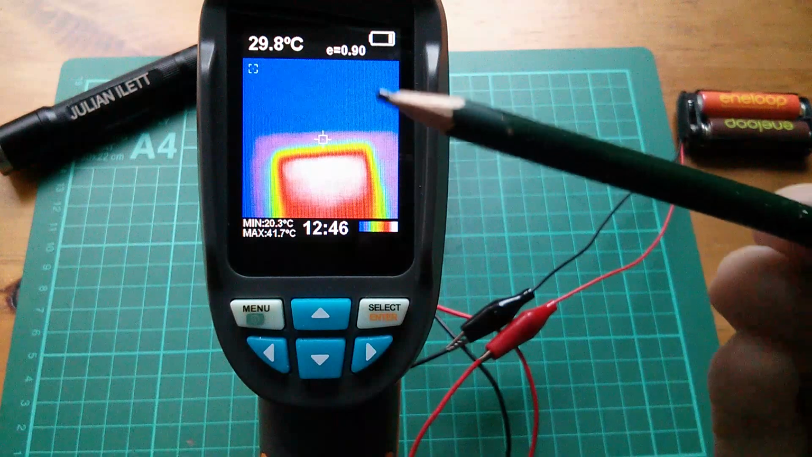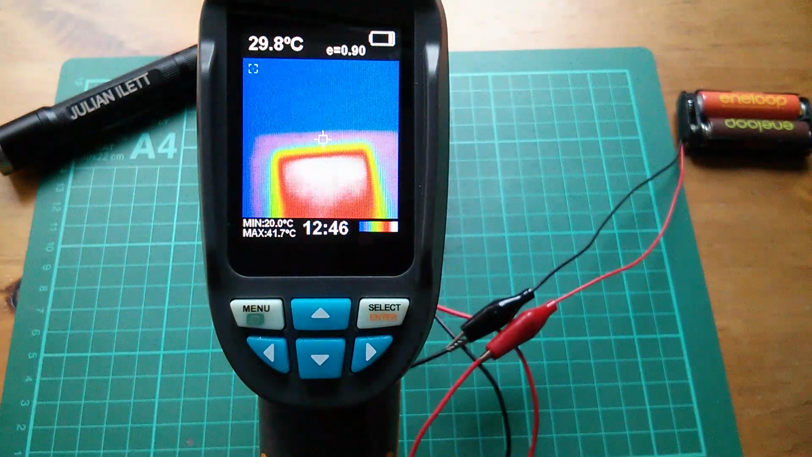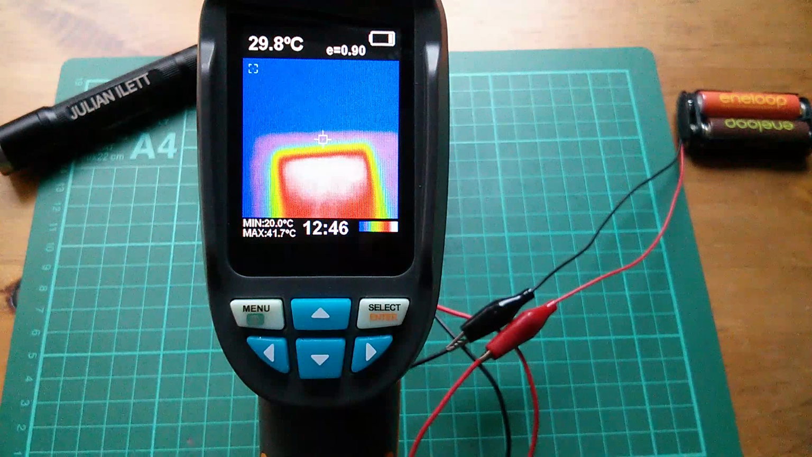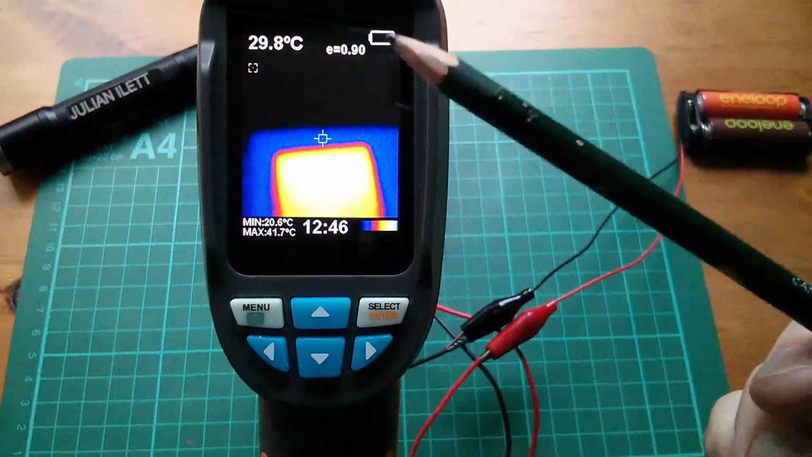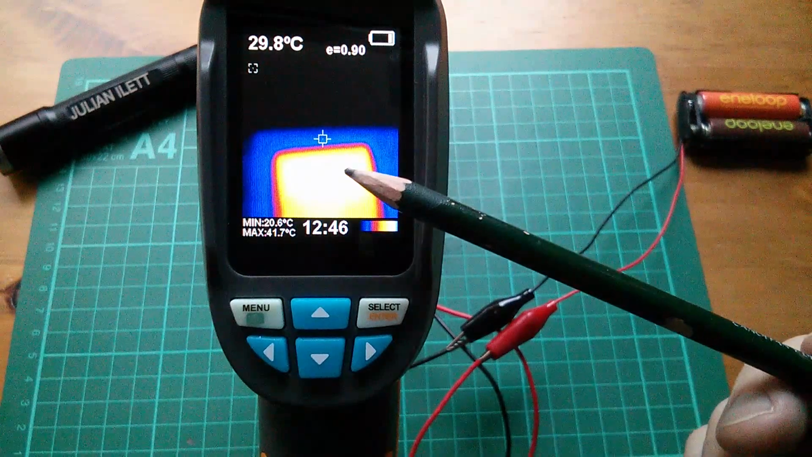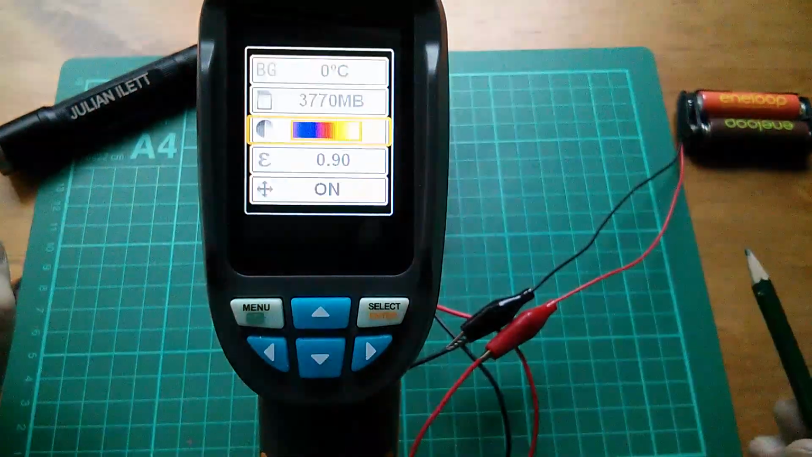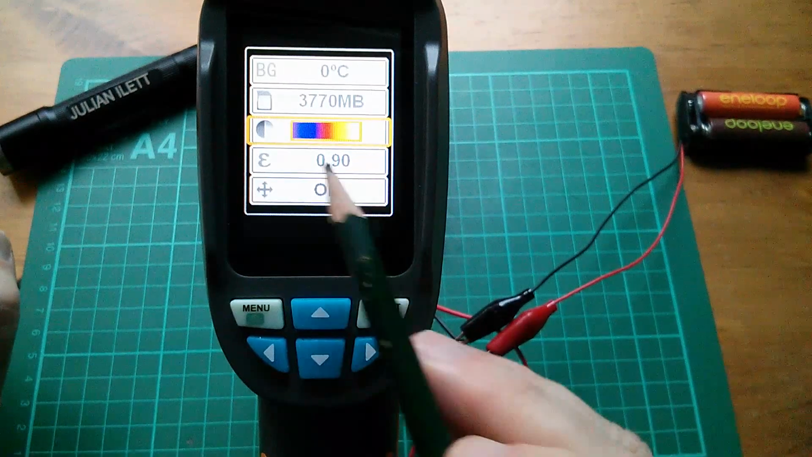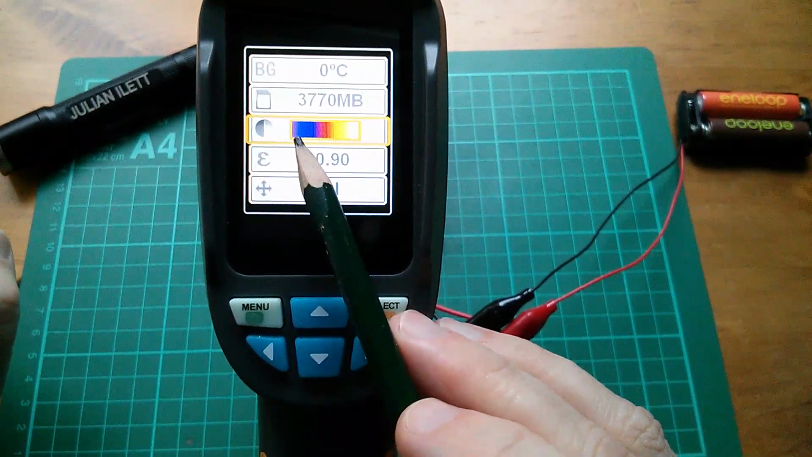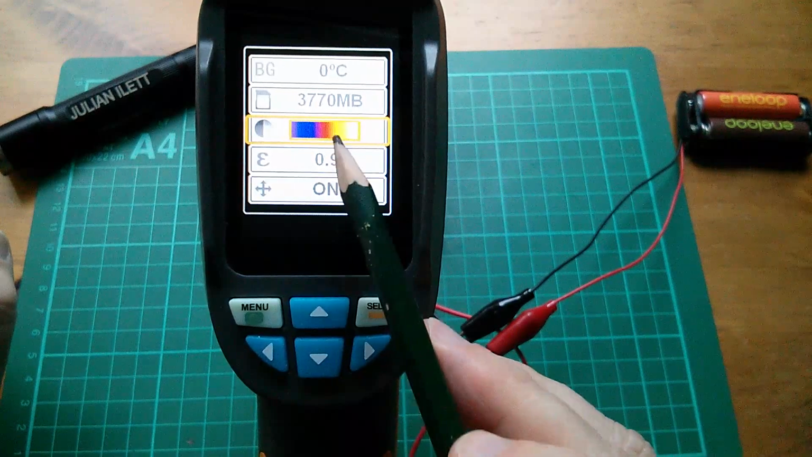So does this palette work for you? Blue, cold, and red with white highlights for warm. What about the next one? This one, black is cold with red, yellow, and white as the hottest. I think that one works best for me. And this one's just weird. You can't see it very well on the camera, but it looks like it goes purple, blue, purple, red, yellow, white.